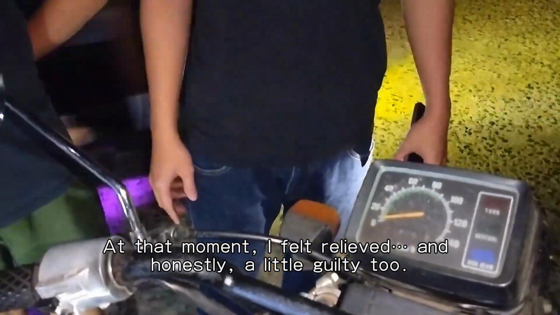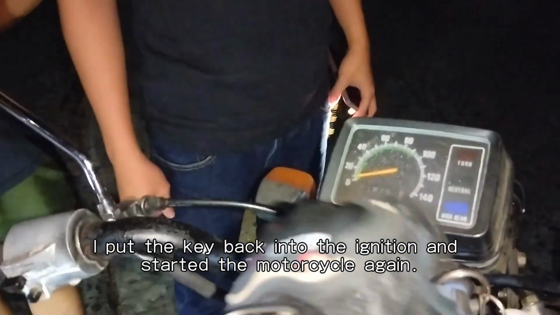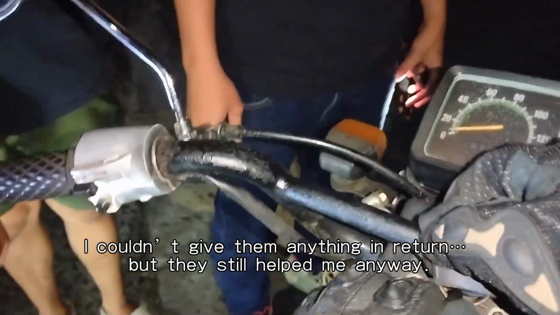At that moment, I felt relieved and honestly, a little guilty too. I put the key back in the ignition and started the motorcycle again. Before leaving, I thanked them and asked for their names. I could not give them anything in return, but they still helped me anyway.